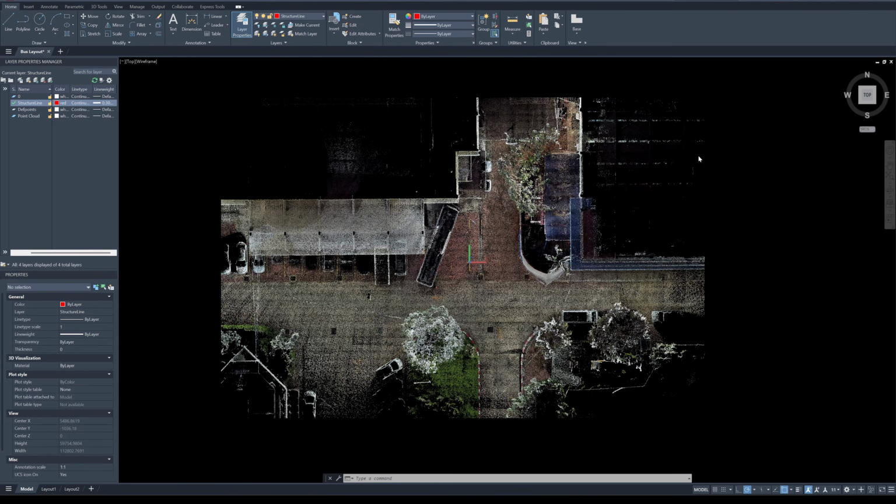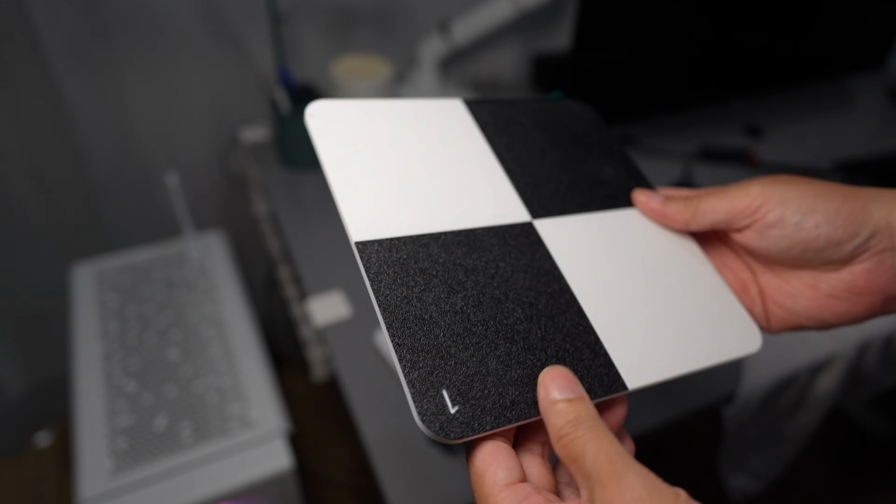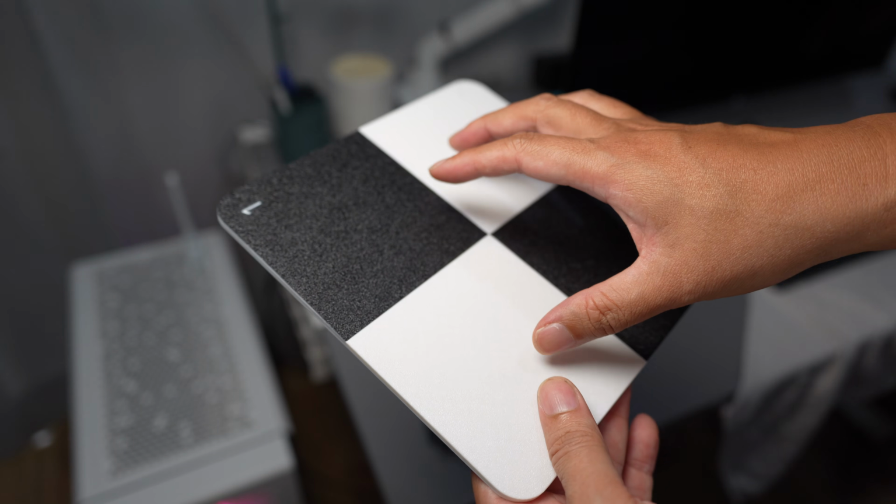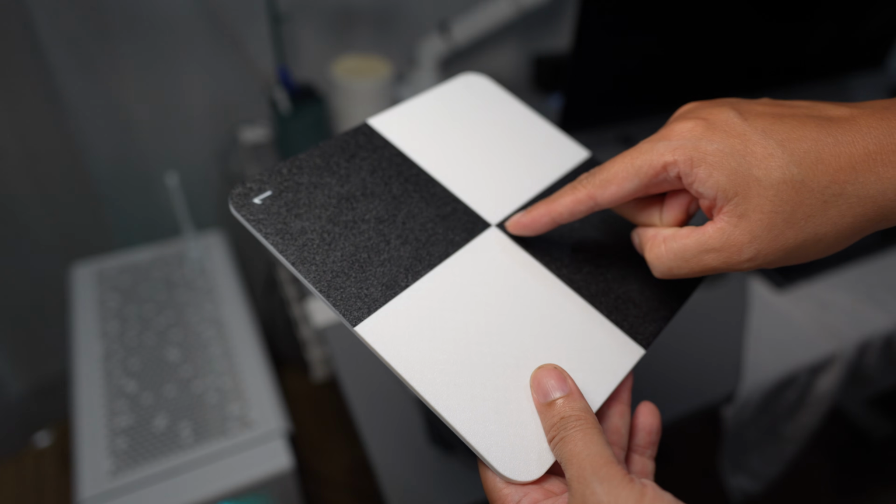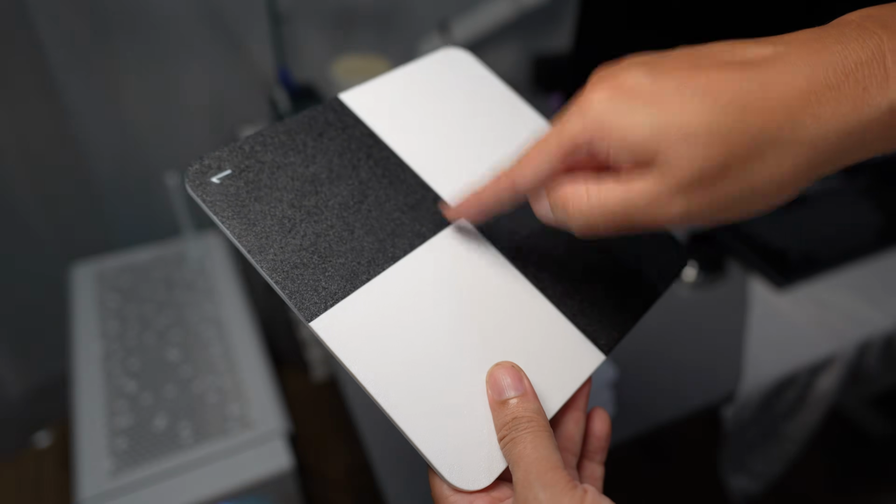Before I can actually use it for modeling the structure, I need to check the accuracy of the scan. There are several ways to do it. What I usually do is place a checkerboard on the floor, and then use the RTK to probe it for the coordinates. This is a 3D printed checkerboard. I printed it with PETG in black and white. So when the LiDAR scanner detects this board, especially the C1, it can see the contrast of the color, and you can use your mouse to pinpoint and click on the center of the board.